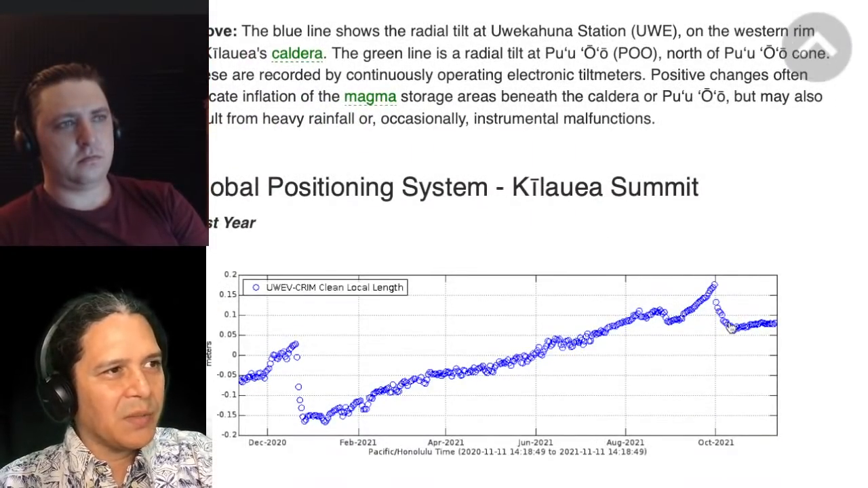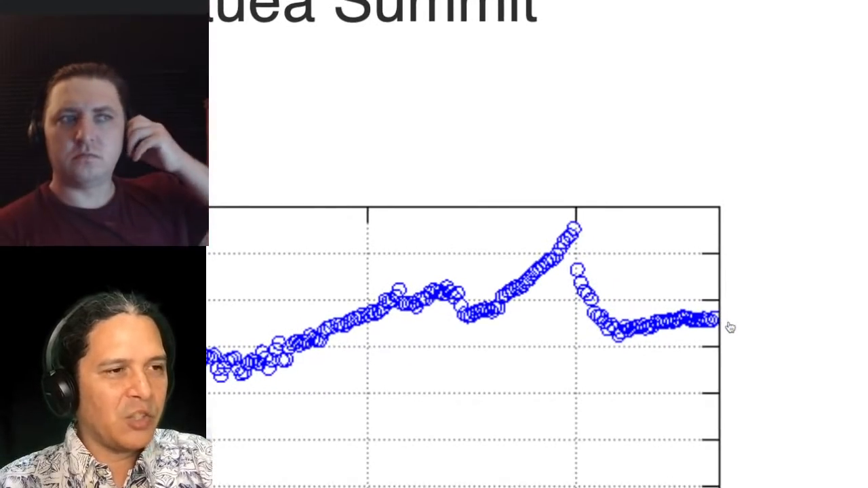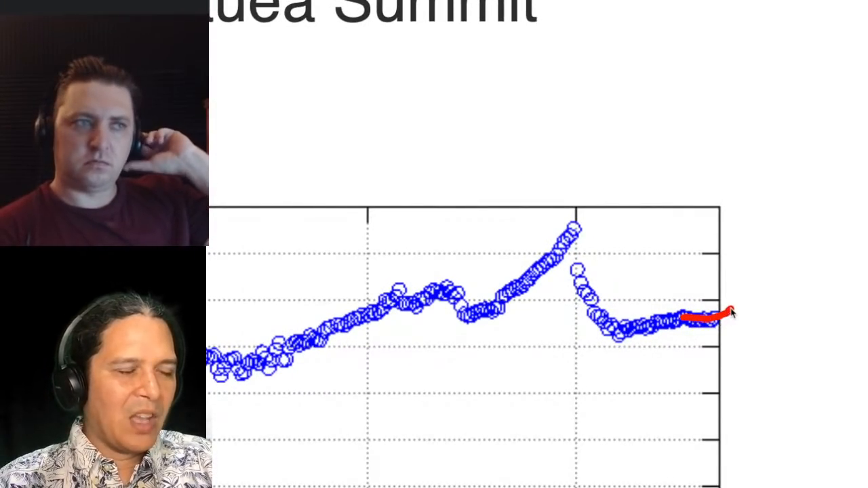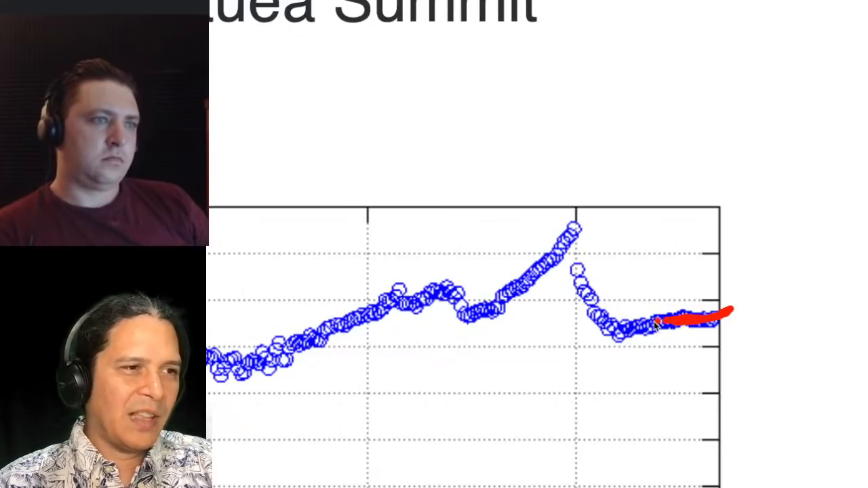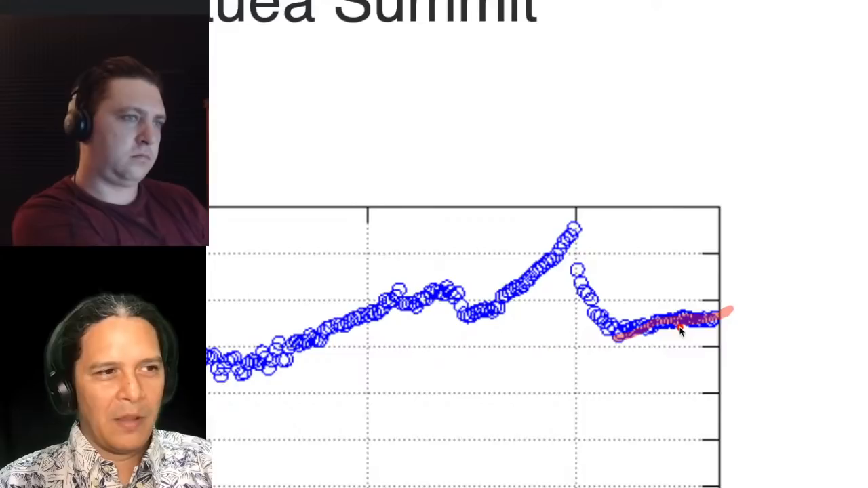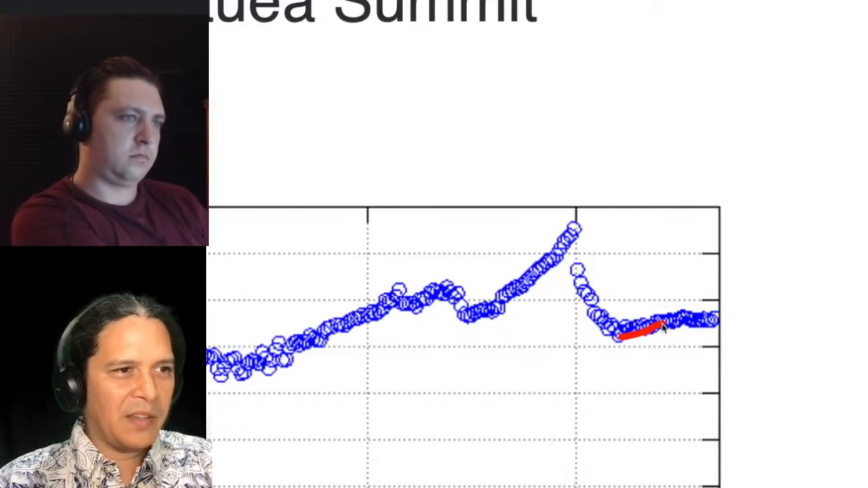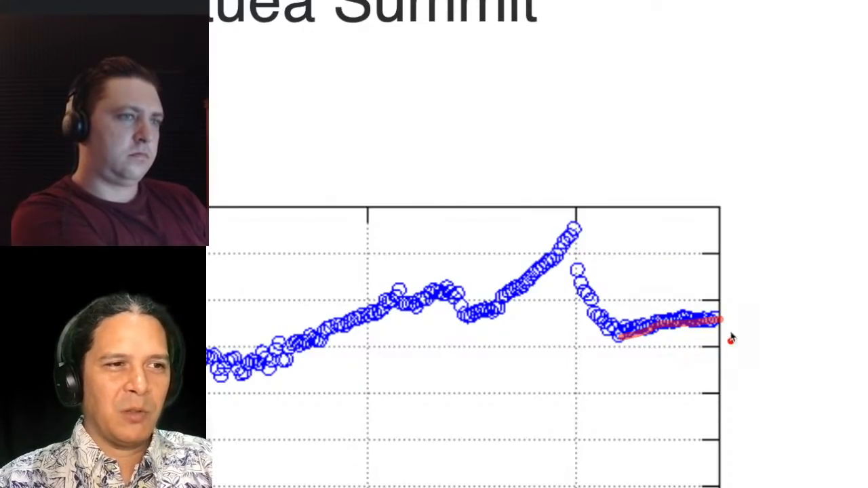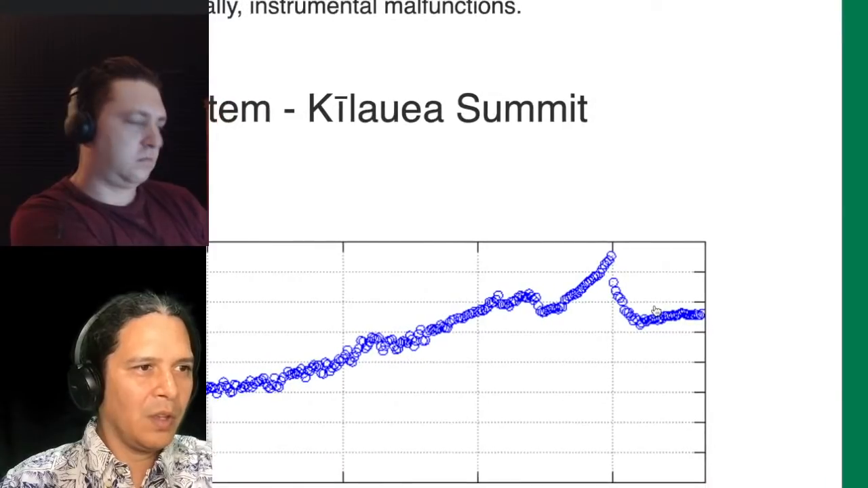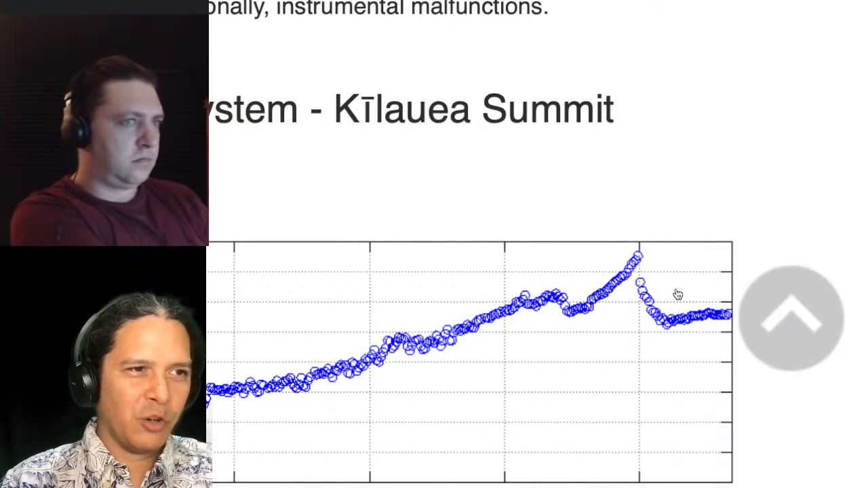Looking at the GPS across the summit extension here, we can see that it's been a little bit flatter. Maybe it's starting to pick back up. This may correspond to that slight little decrease, but overall it's definitely not decreasing. It's extending, stabilizing, and possibly starting to extend a little bit more here, but responding more slowly to these changes since it's the GPS with only 1 point a day. So, but still, it's not showing anything major changing there.